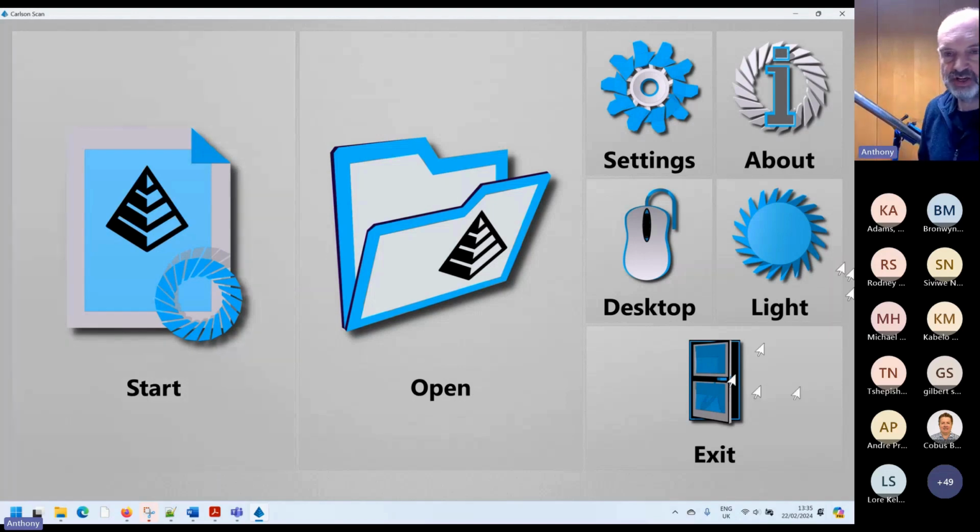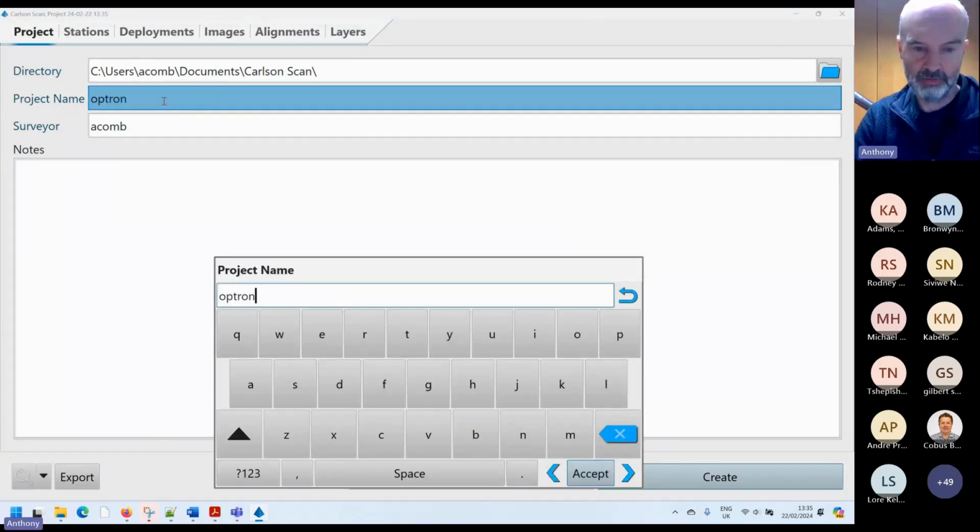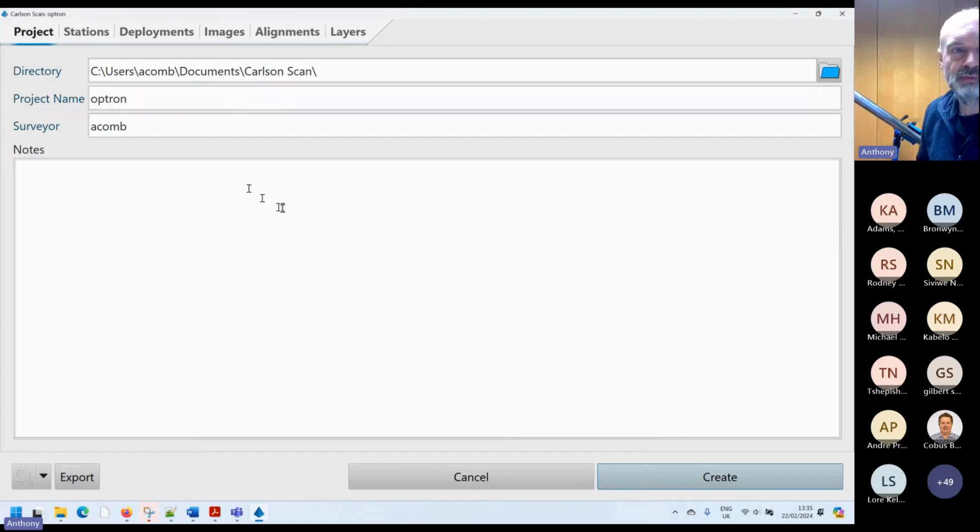There is, as you see here, a desktop button. So if you're using it back in the office on a bigger screen with a mouse, you can go into desktop mode. But I'm in the kind of field mode. So if I start a project, so let's call it. So you can go straight in to connect to the CAL-S.